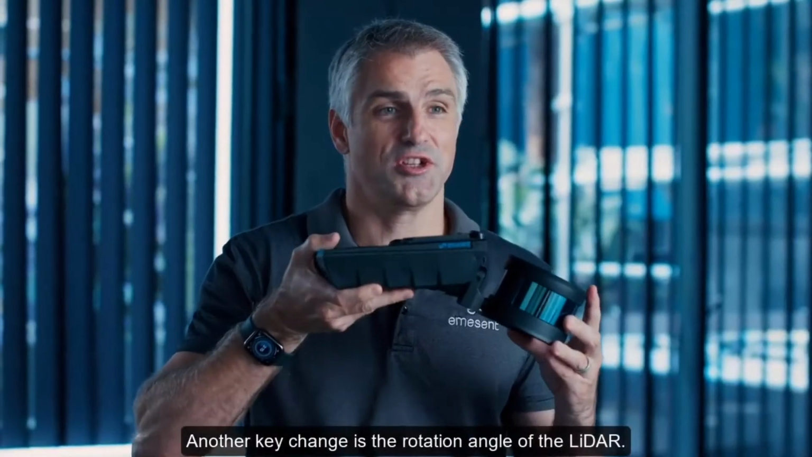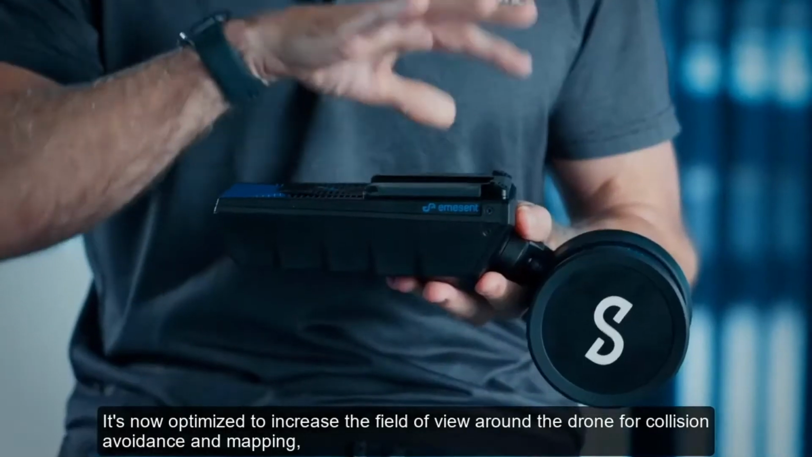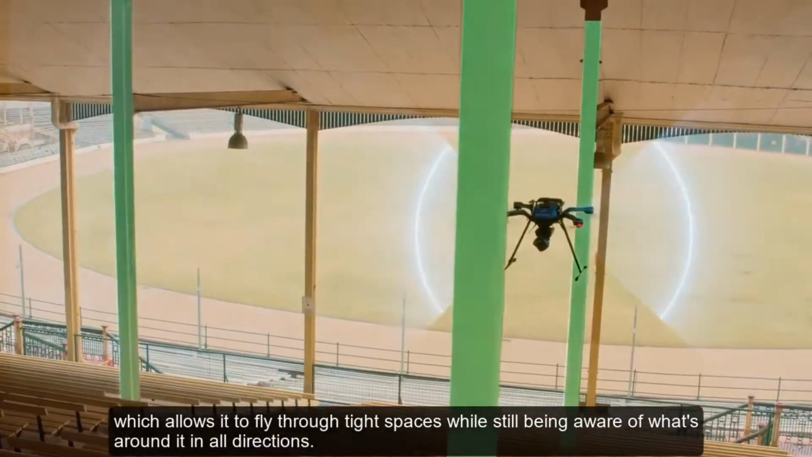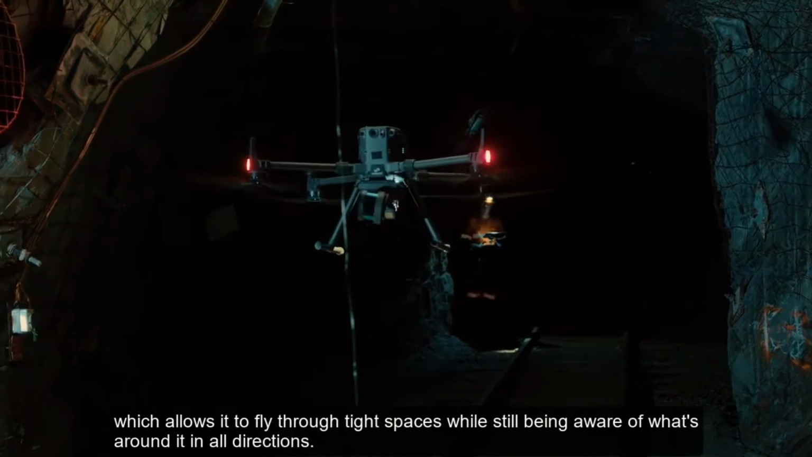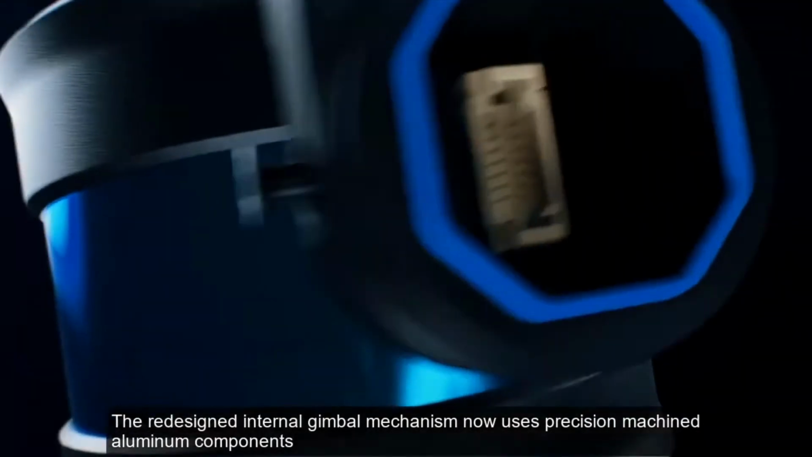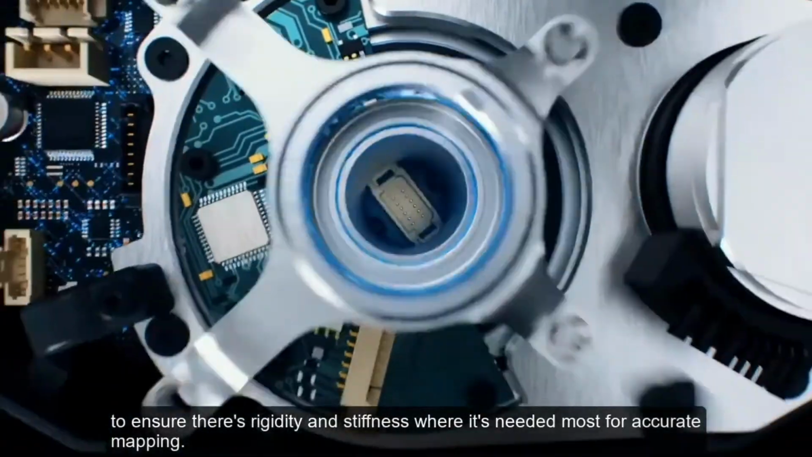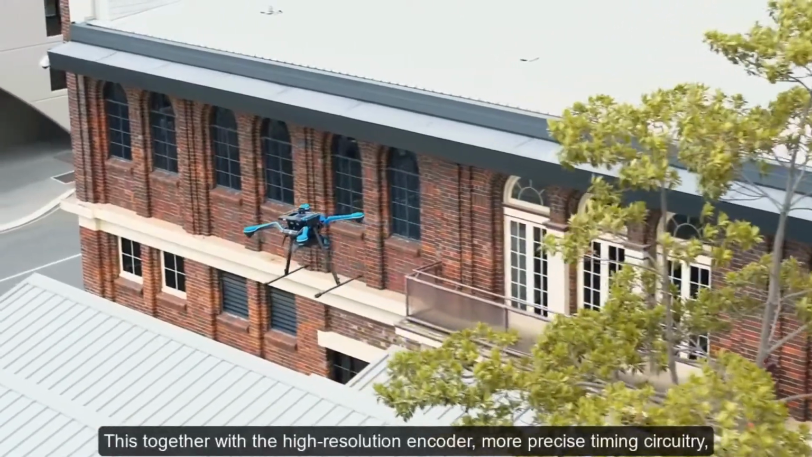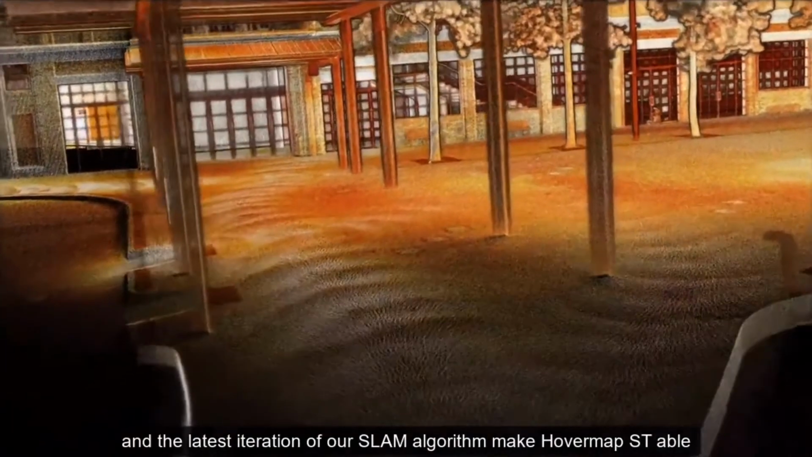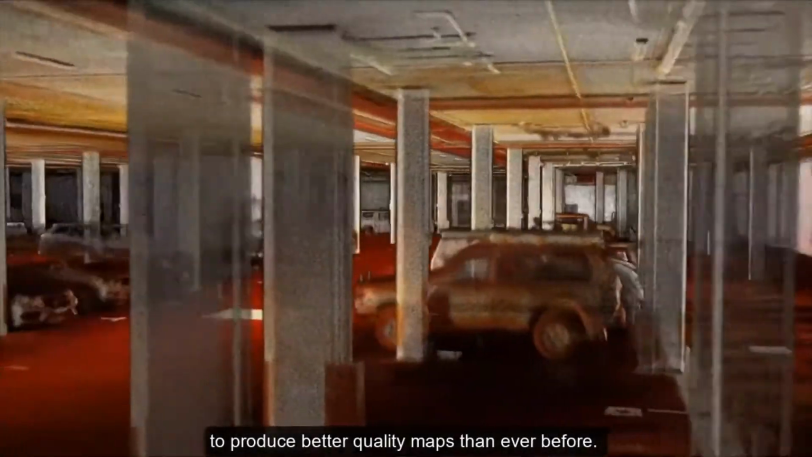Another key change is the rotation angle of the LiDAR. It's now optimized to increase the field of view around the drone for collision avoidance and mapping, particularly giving more visibility behind the drone, which allows it to fly through tight spaces while still being aware of what's around it in all directions. The redesigned internal gimbal mechanism now uses precision machined aluminium components to ensure there's rigidity and stiffness where it's needed most for accurate mapping. This, together with the high-resolution encoder, more precise timing circuitry, and the latest iteration of our SLAM algorithm, make Hovermap ST able to produce better quality maps than ever before.